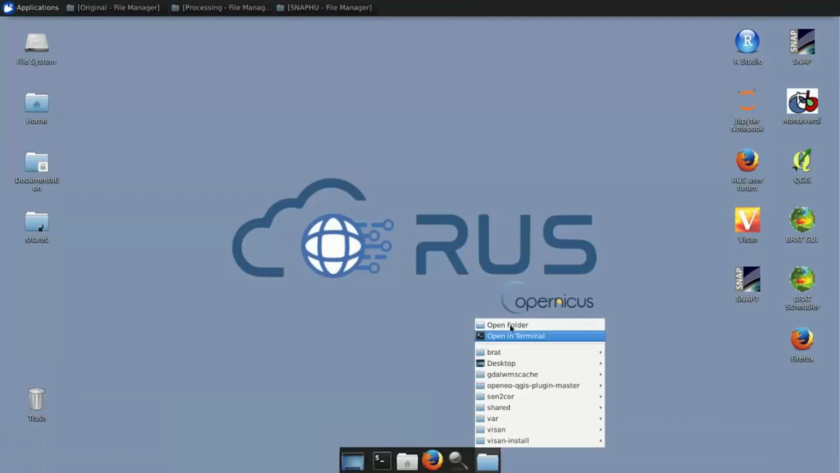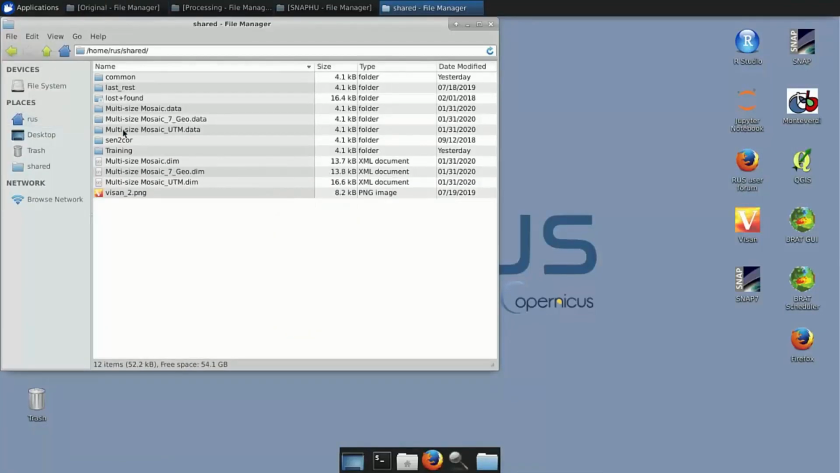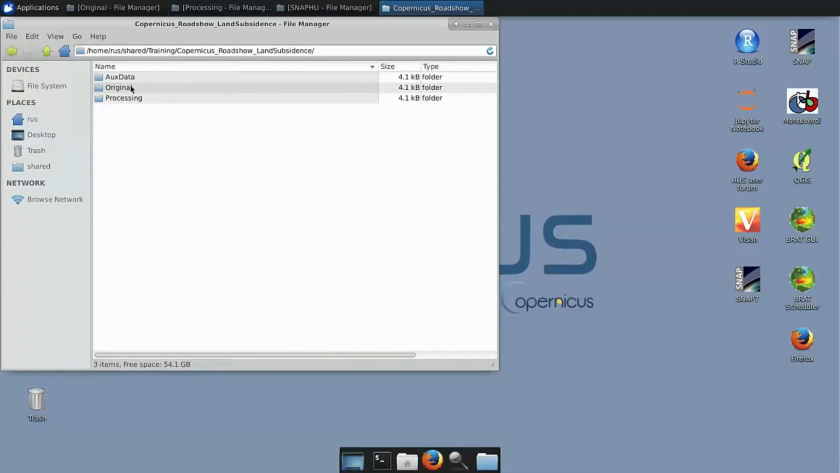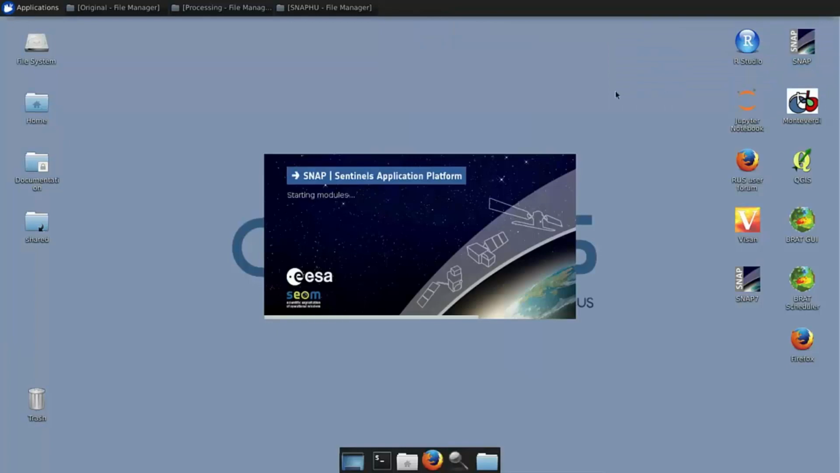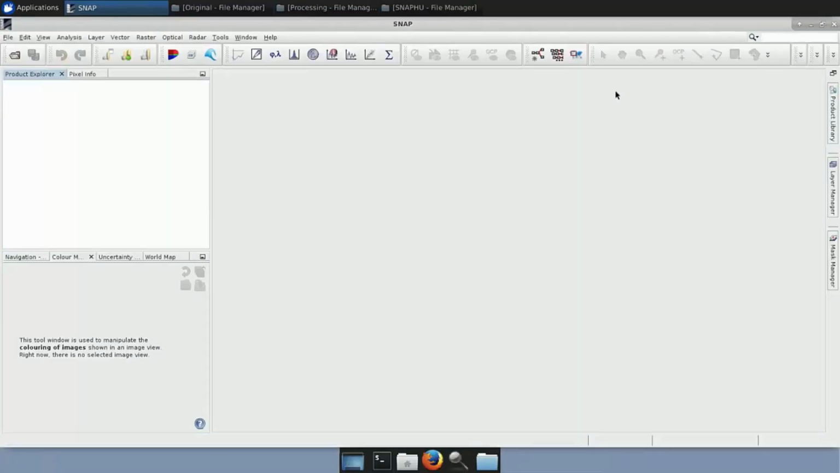If you go here and open a new folder, I have them stored in the shared training Copernicus Roadshow land subsidence, and I put them in here in the original folder. So what we do now is start the exercise. First of all, we open SNAP, which is an InSAR software for processing mainly Sentinel images.